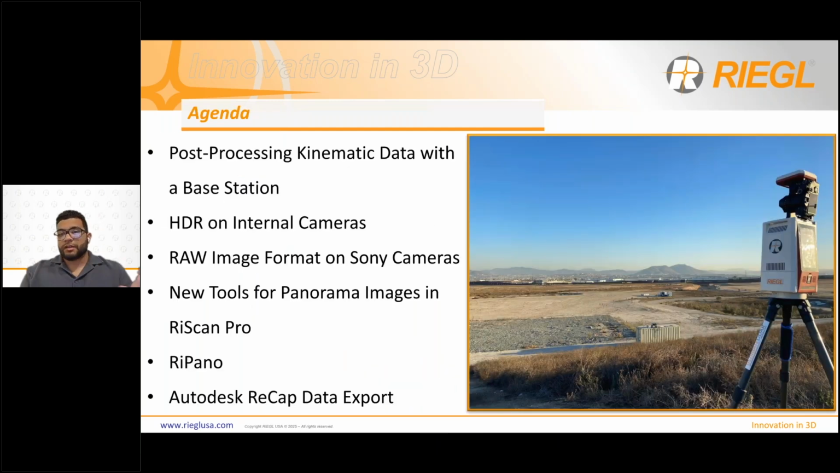To lay out the agenda for this webinar, first thing, probably the feature most people are the most excited about is going to be collecting mobile data with a base station and being able to post-process that data with the observation file. Following that, I'm going to discuss some of the HDR image updates to the internal cameras and some new format options to the external Sony camera.